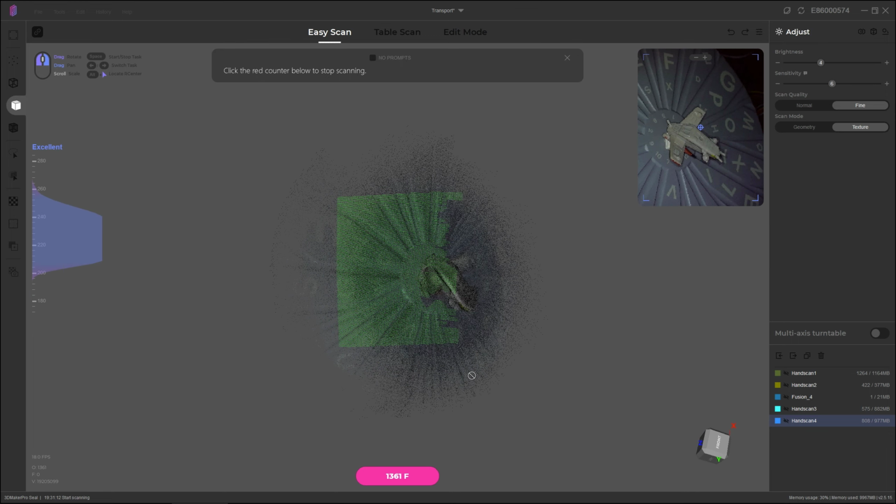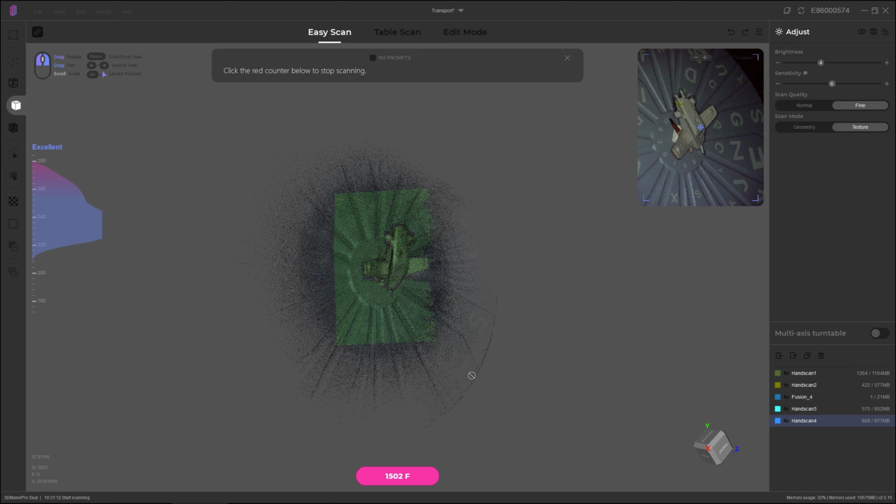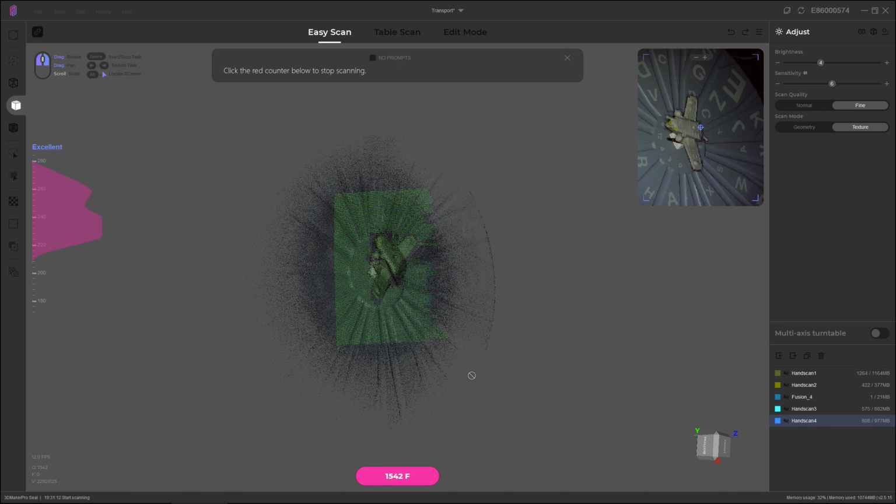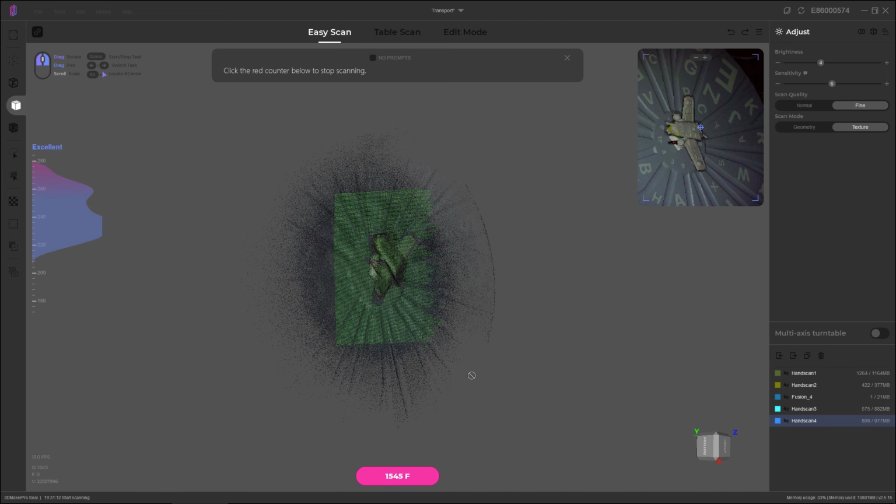So here we are, same scan, third position. Again, looking at where the focus is on the model. You'll occasionally see some overblown features just from increased brightness. I was mainly performing this scan just as an example of how this scanning process works.